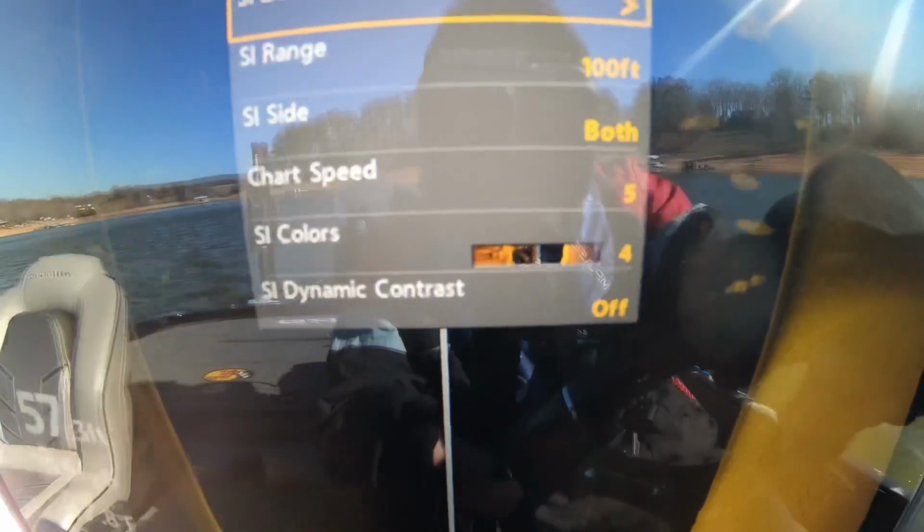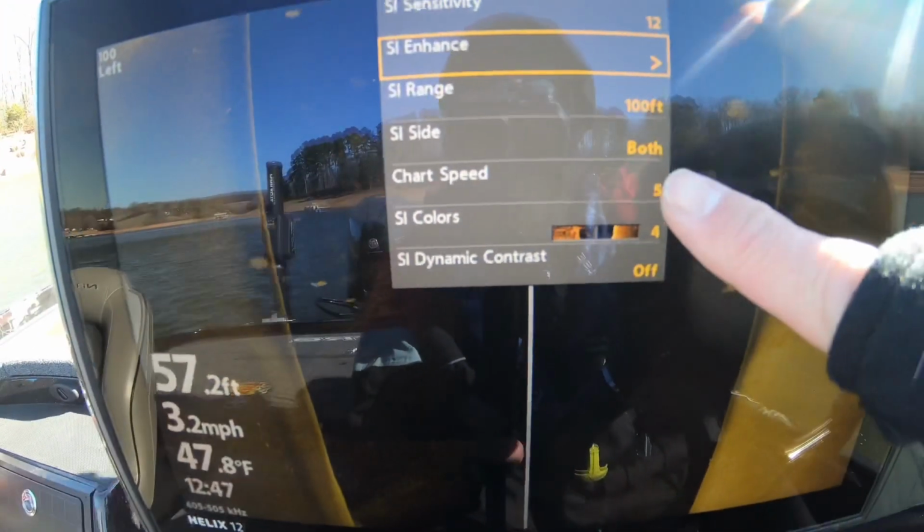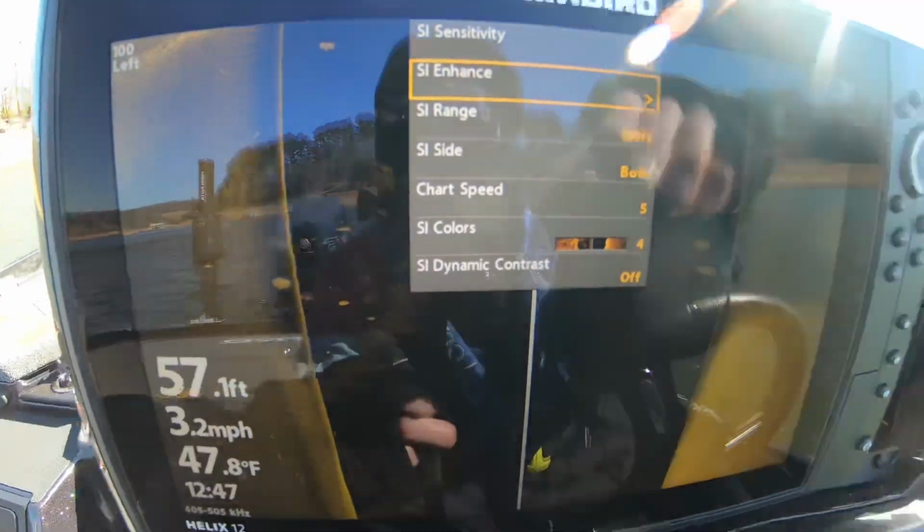And also I like the number 4 color palette. That chart speed, running it at 5, you know, the thing with that, you can speed it up, but the problem when you speed it up is you lose detail. It's that way on 2D, on down image, on anything.